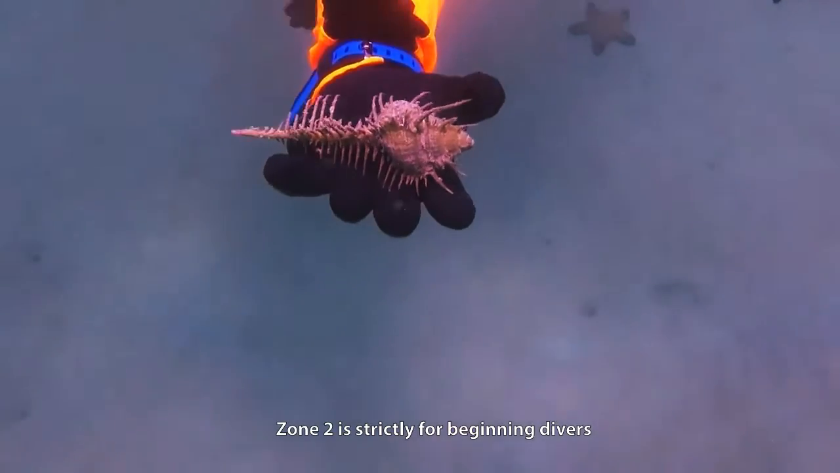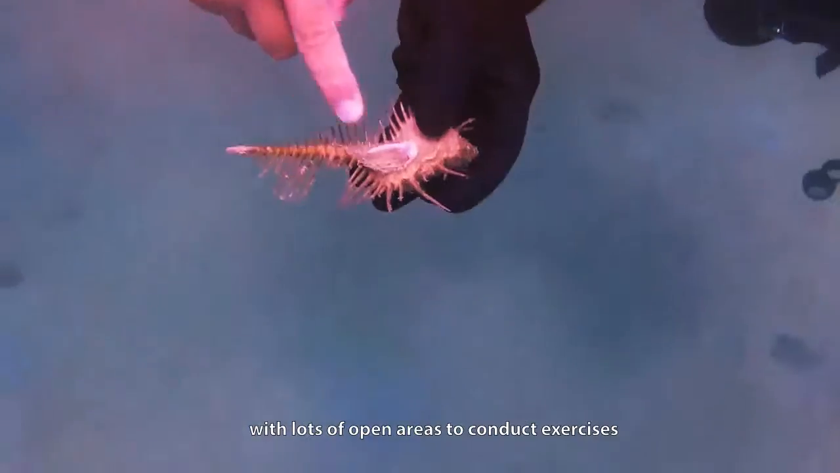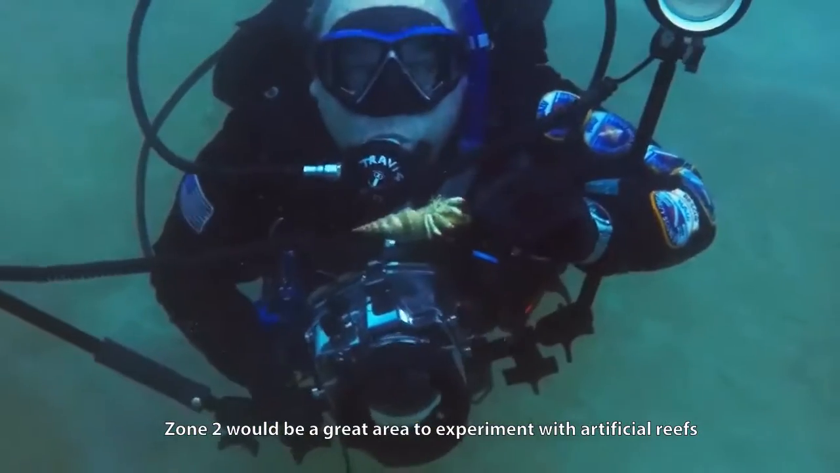Zone 2 is strictly for beginning divers. It would be considered a very good training area with lots of open areas to conduct exercises. Zone 2 would be a great area to experiment with artificial reefs.